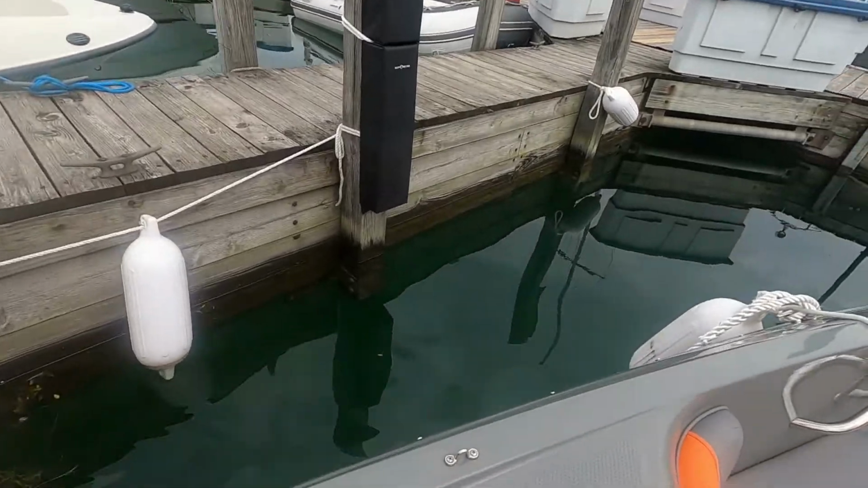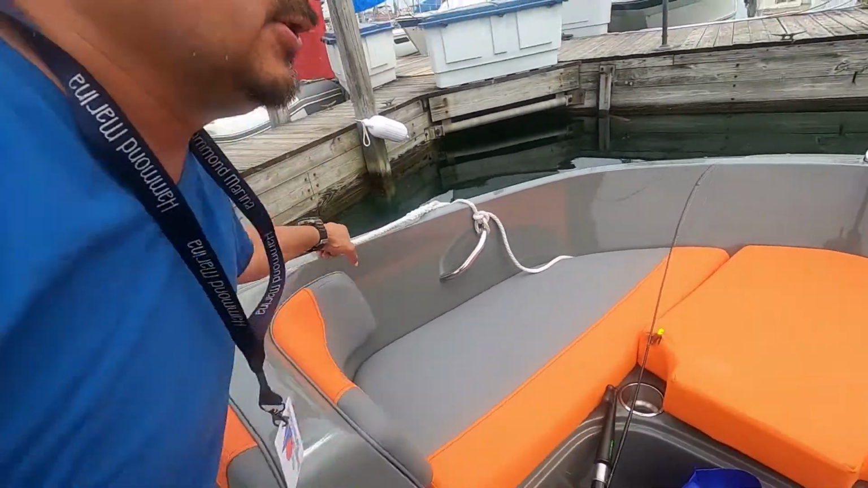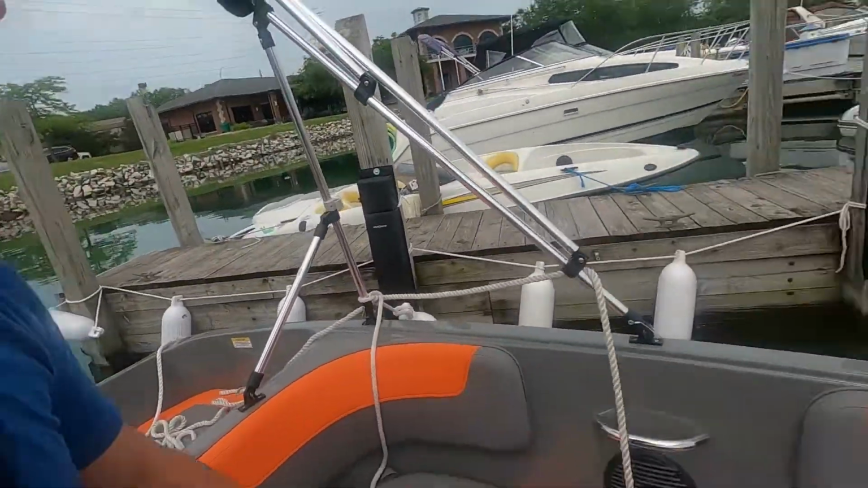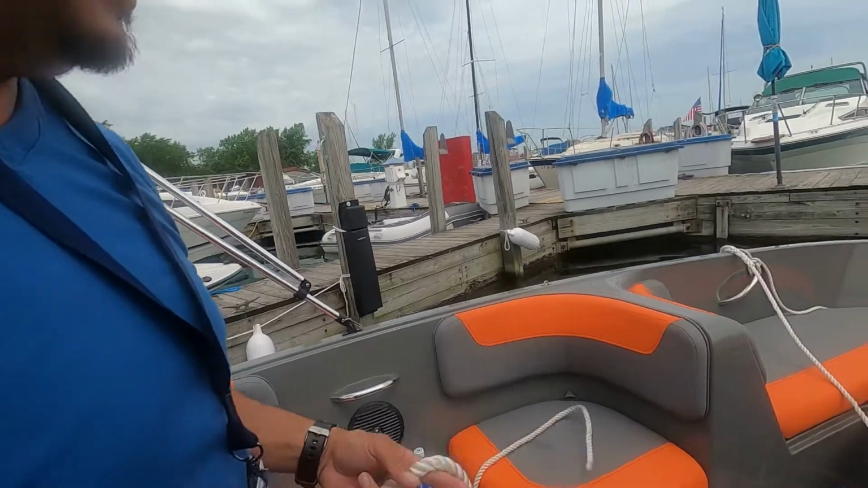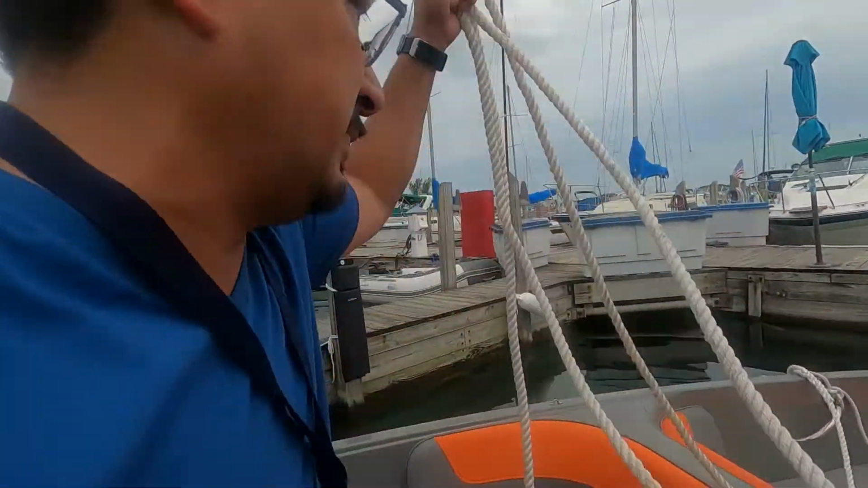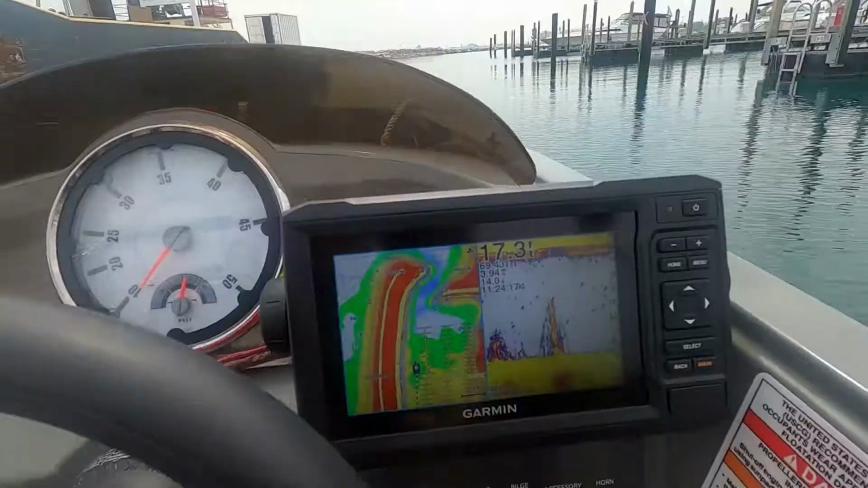It's not a windy day, so I don't have much to worry about, but this right here I am bringing in. Make sure you got your lines in, because like I said, these right here is what will get you stuck in the water if it wraps around your propeller. I'm leaving them where I can grab them, because I gotta stop at the fuel dock.